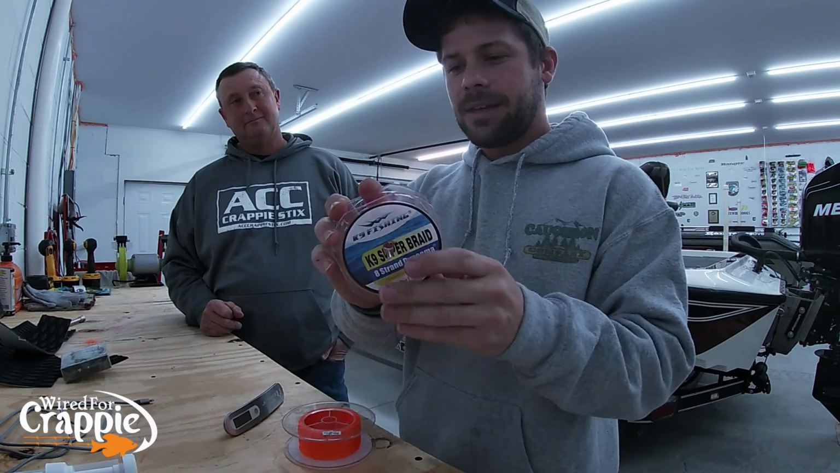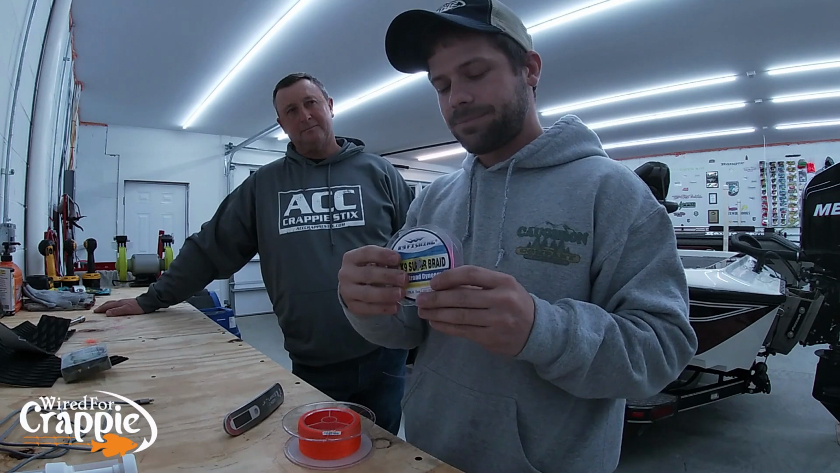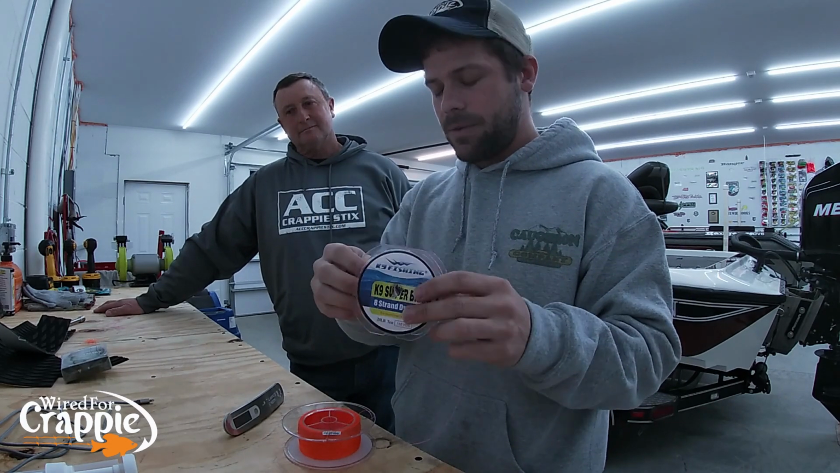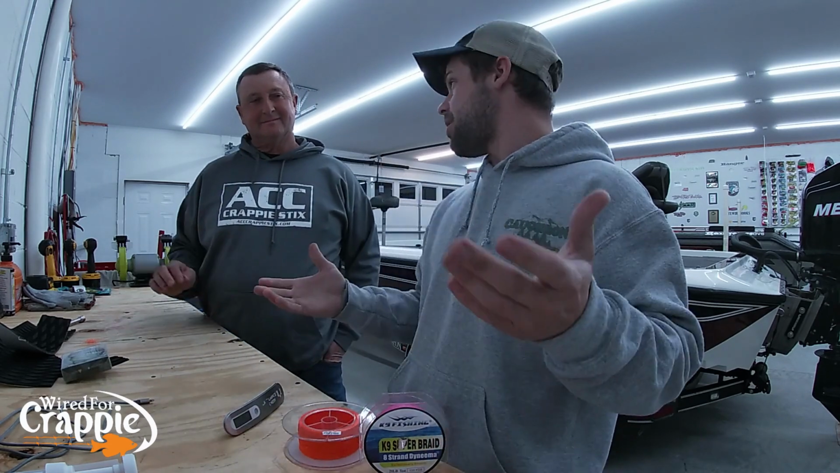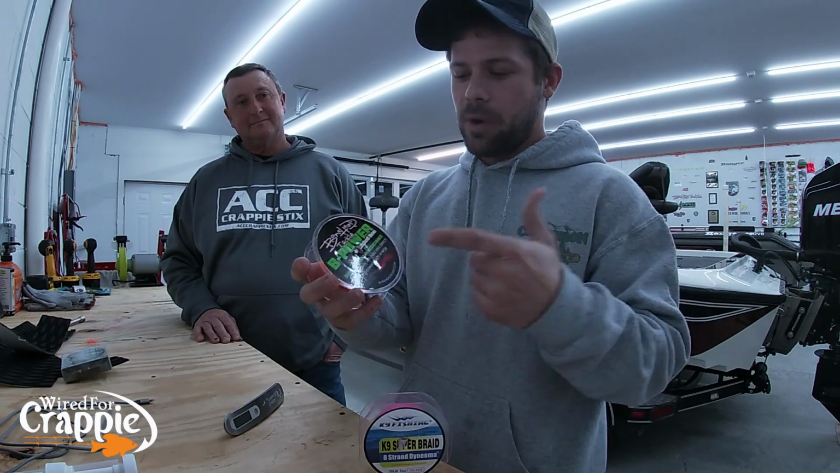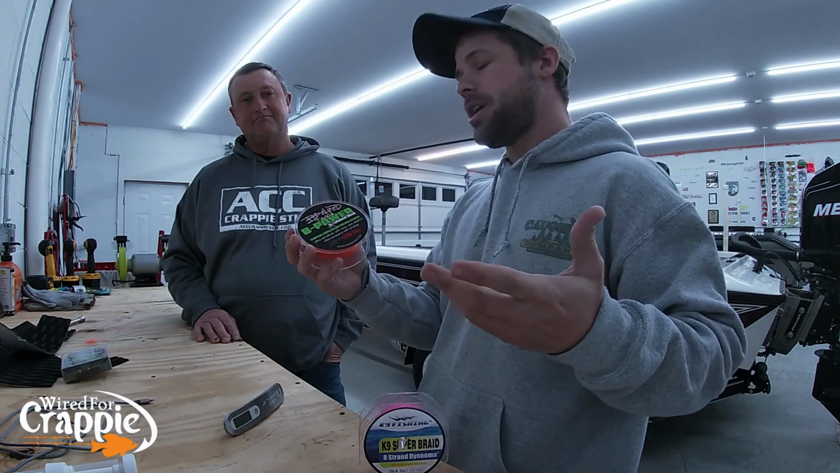The K9, it says it's supposed to be a 20-pound braid, but again, it broke at 14 and some change, 14.6, I believe it was. I'm not real happy about that, but at least you got 14 pounds of braid. The Bonehead 12-pound braid broke at 12.7, 12 and some change.